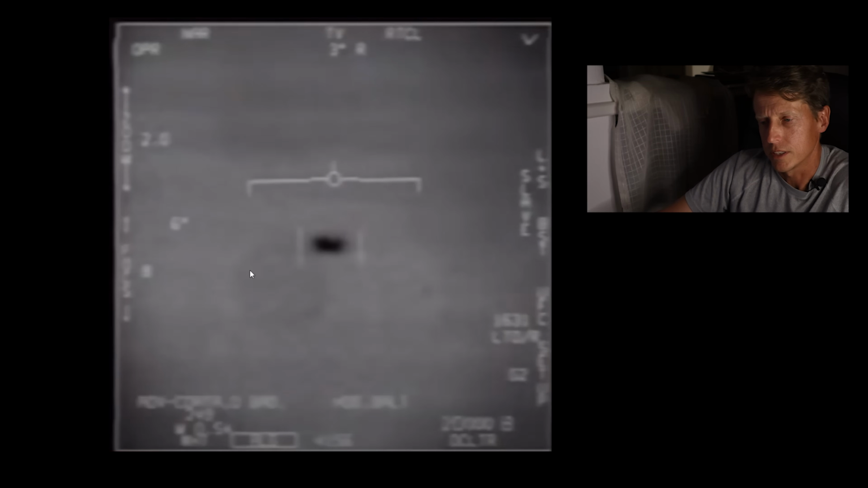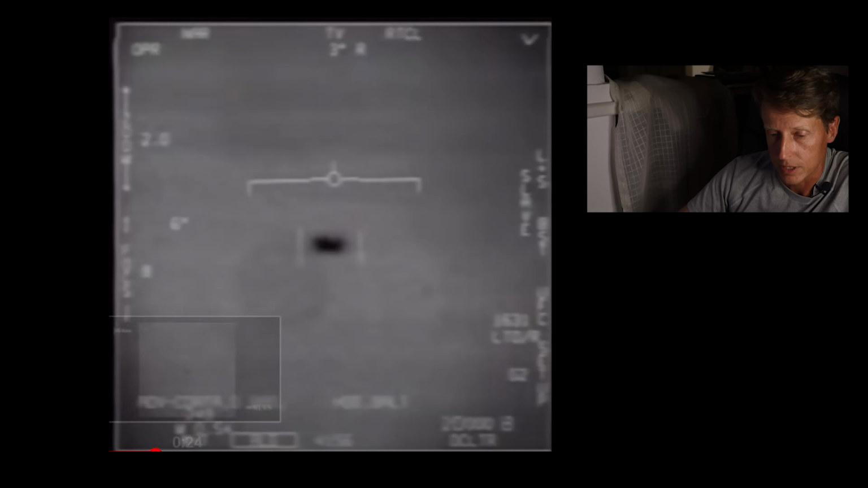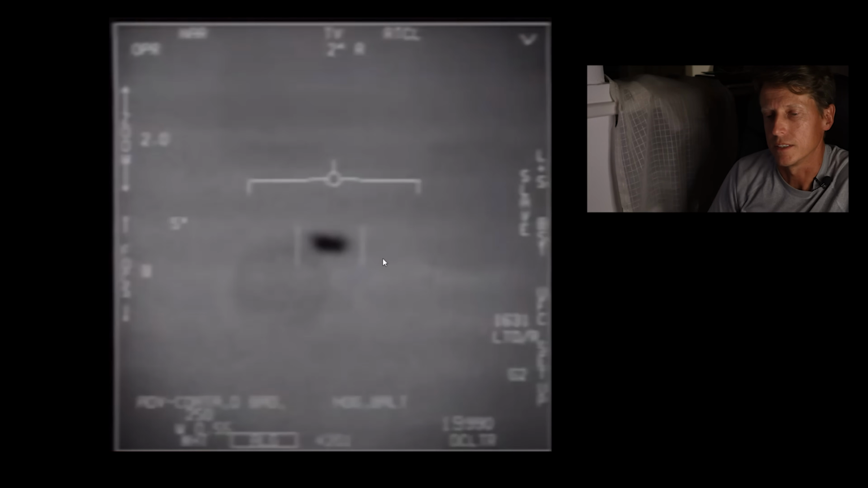Depending what time of day it was, I'm not really sure. If it's at night, you're not going to be able to see it. So TV optical tells me that this was during the day, right? Unless this thing lights up on its own. If there were lights on it, I would see flashing lights going off.